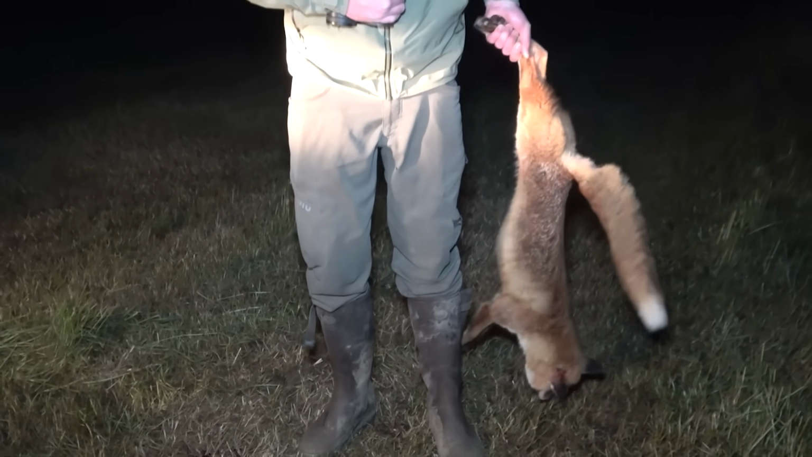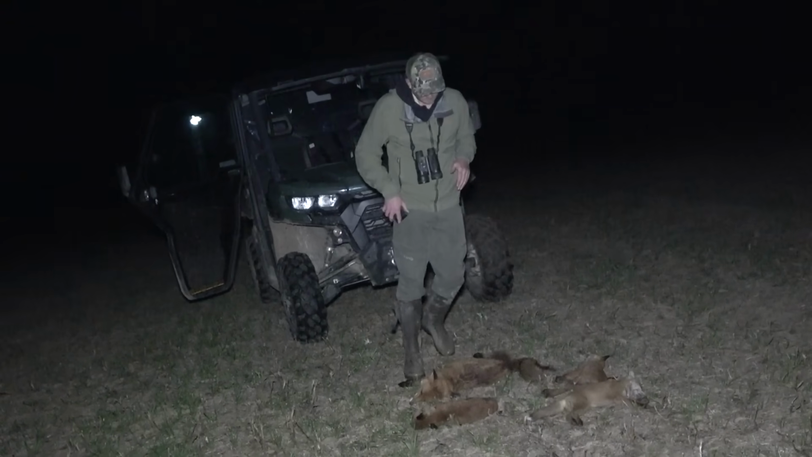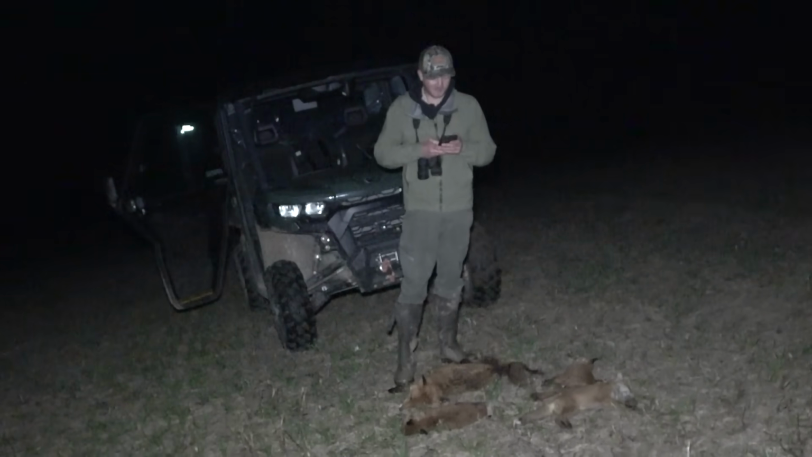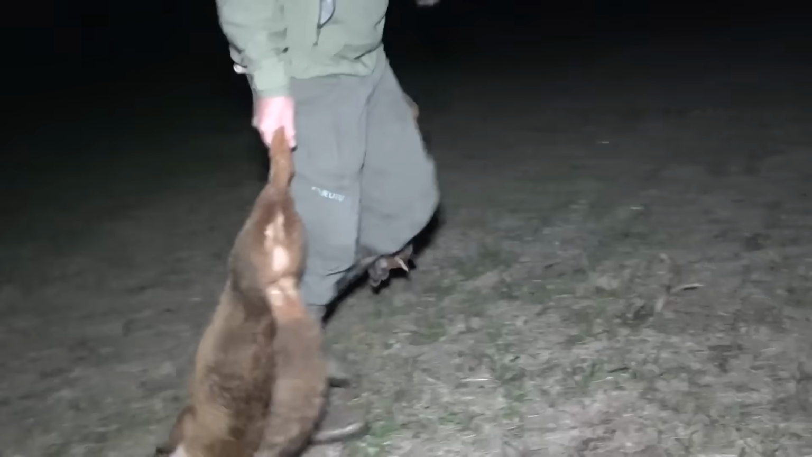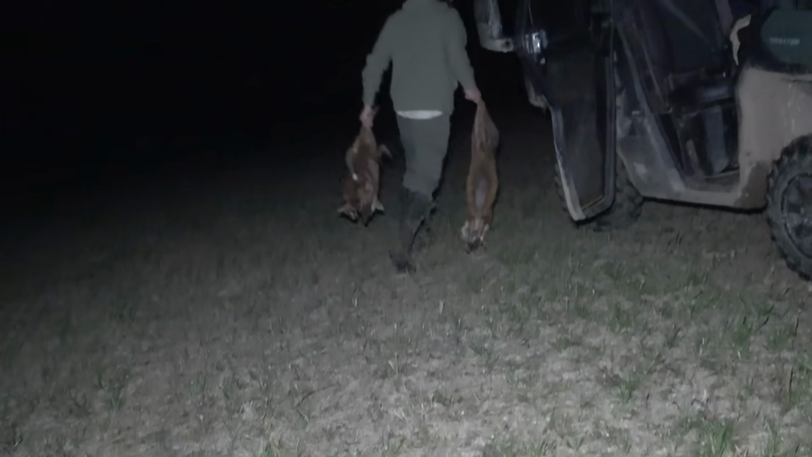Let's go back to that 2-for-1 shot. Tom talks it through. I spotted these down in the valley here, a bit further away. So I quickly swapped the scope over, changed the profile, and yeah, bang on the money. So I've only ever seen it once before. Someone put a video on one of the Facebook forums, I think it was, that someone shot 2 foxes with 1 shot. I don't know what calibre that was.